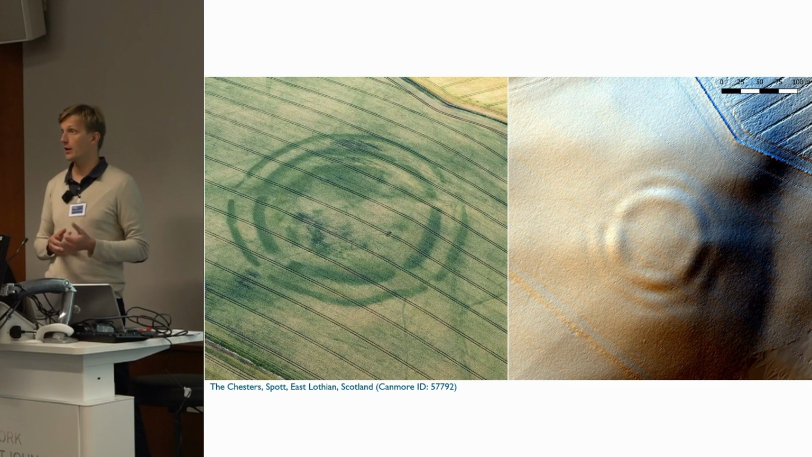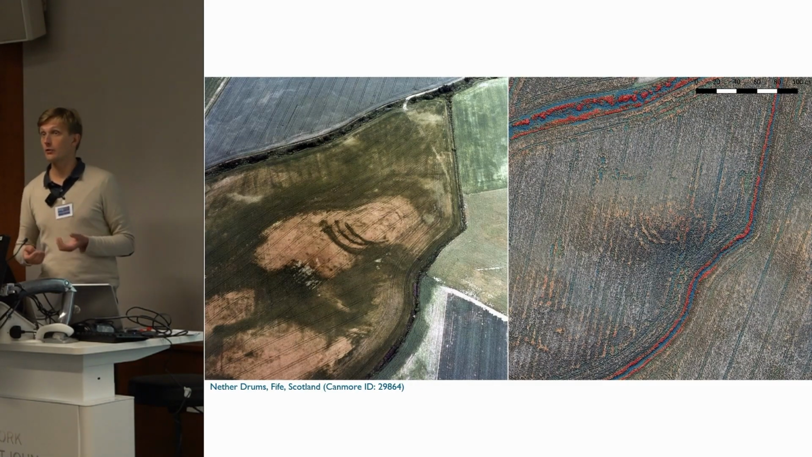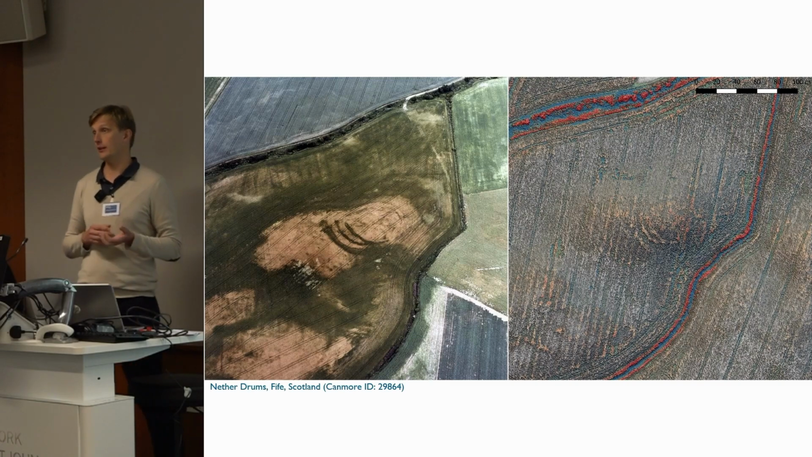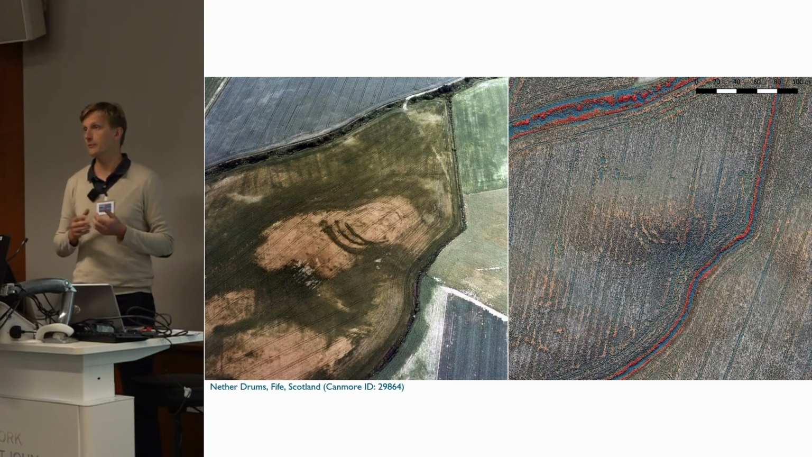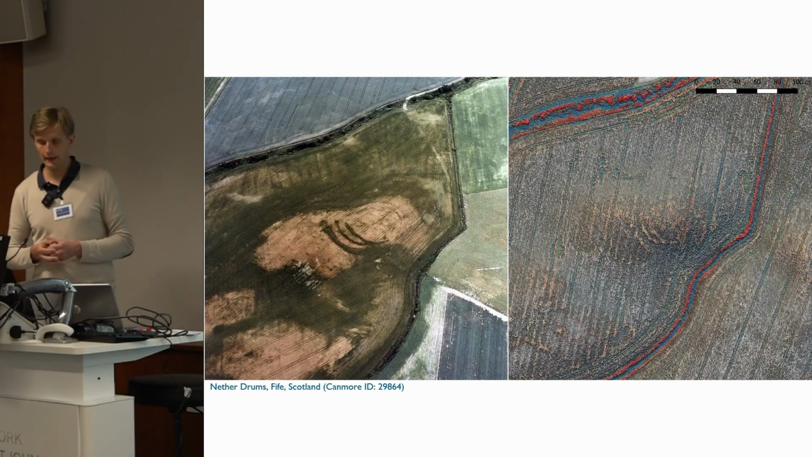But finally, we have sites which no longer survive as earthworks. They have been completely leveled, and they are shown as crop marks, soil marks, or other types of marks that we can see. And this is the site which I identified.